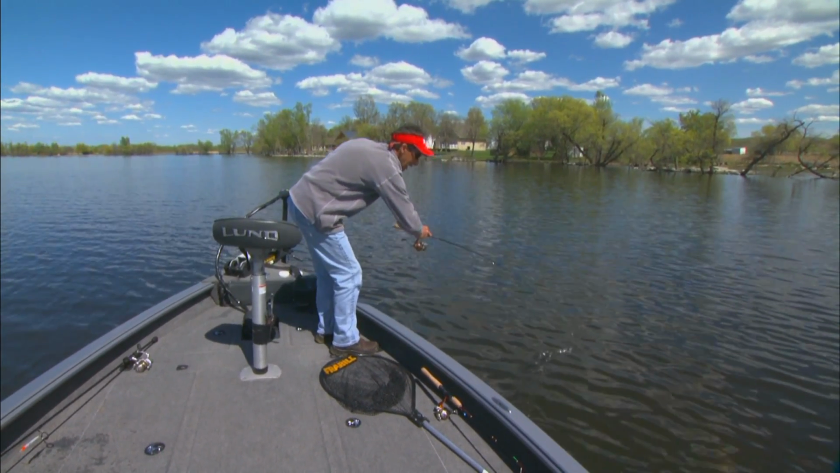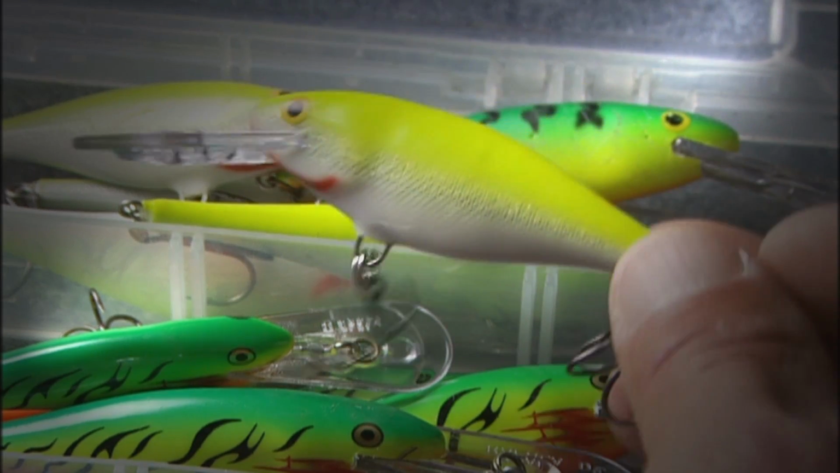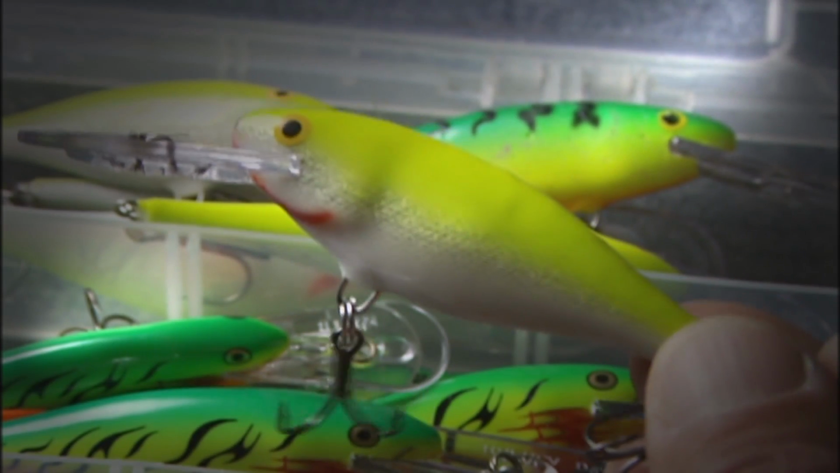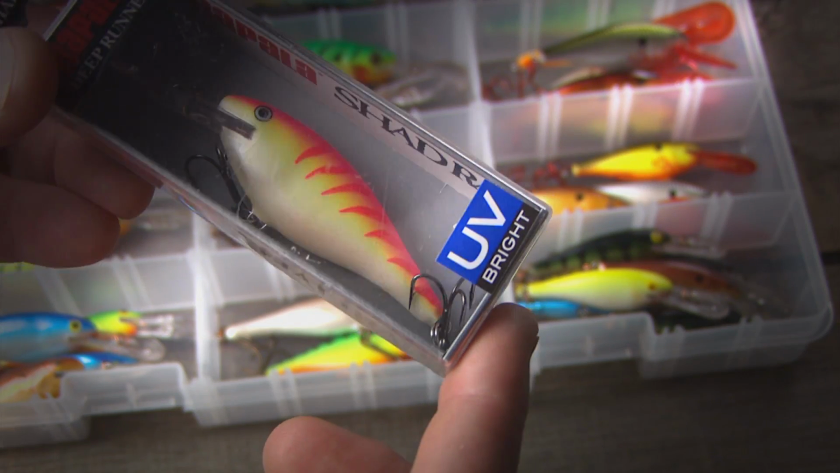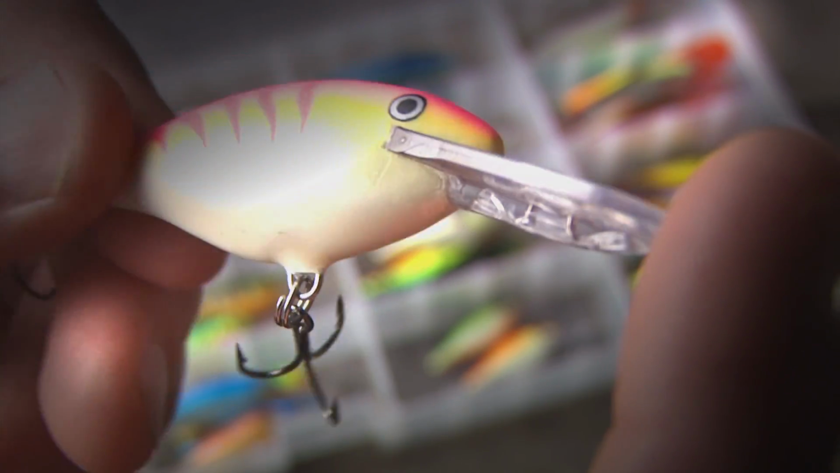Today, purple descent has been the hot color, but natural finishes and bright attracting colors can have their time and place depending on water clarity and naturally the fish's mood. For example, Rapala's UV color patterns can add that extra element needed when the water is turbid.